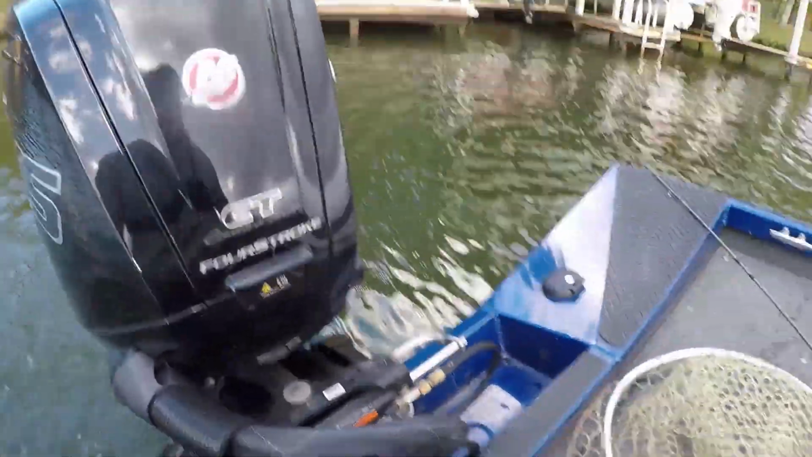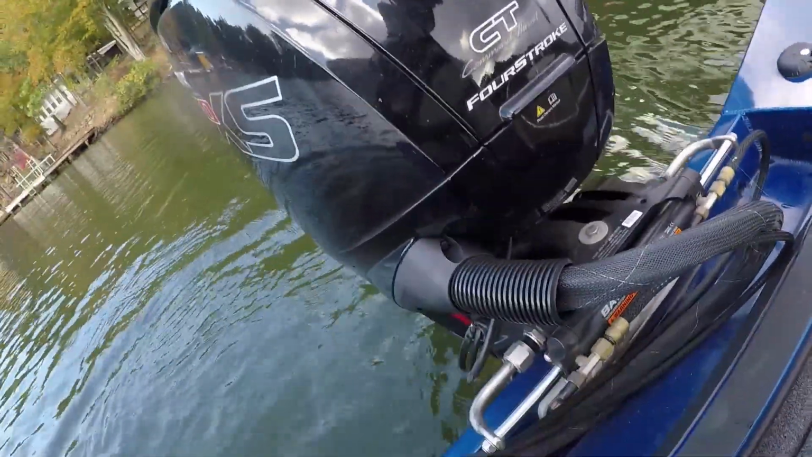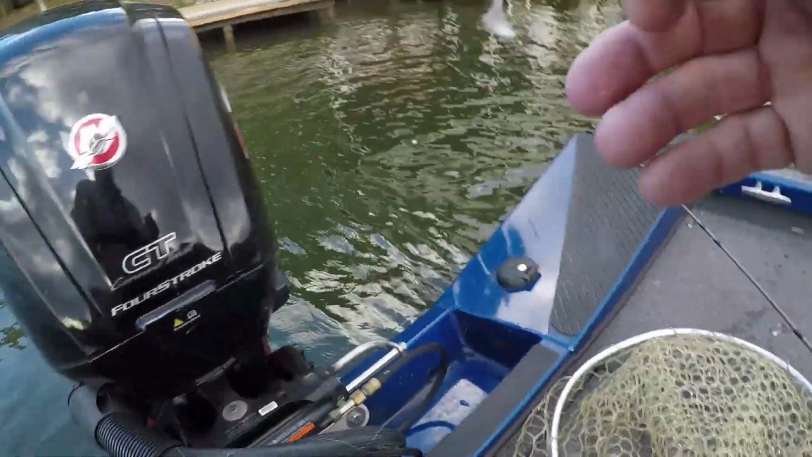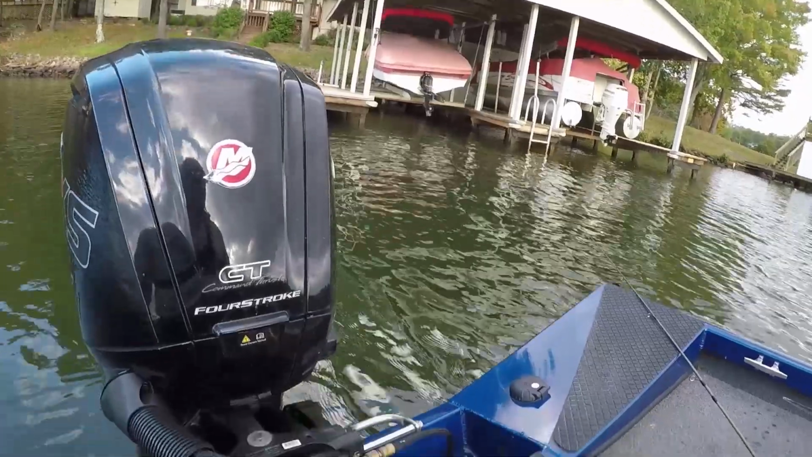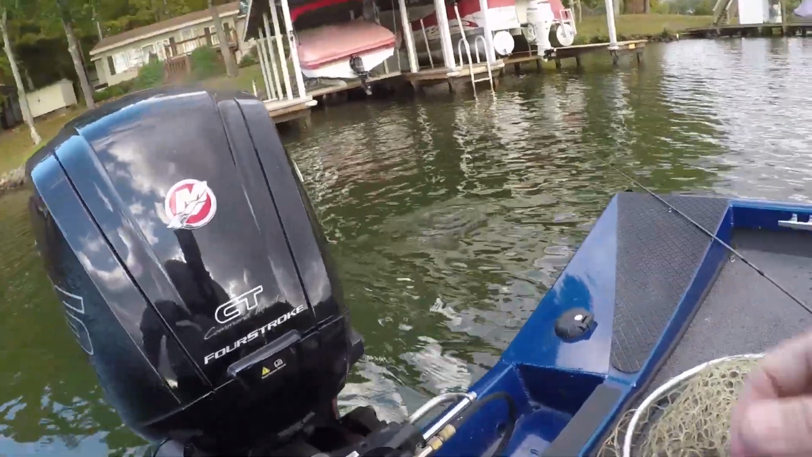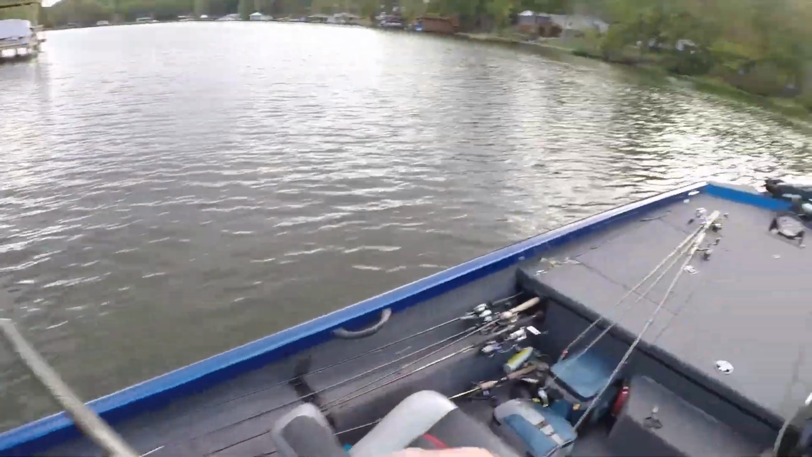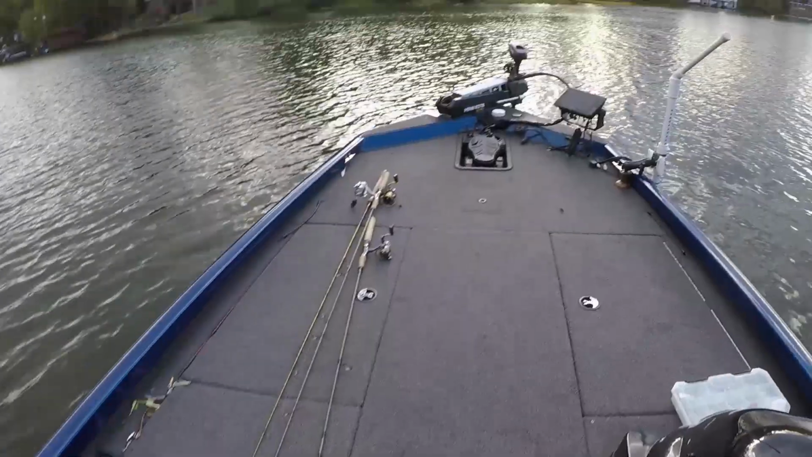Bye, fella. He took off. So this time I threw a 2-inch Kitech. I call that junk fishing, when I'm not on one bait. I'm throwing multiple different baits just trying to get bit. But the trick today, guys, this is October, the water's 66. I think the trick today is just finding something that's interesting.